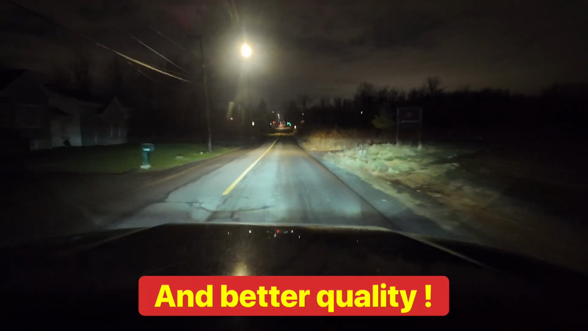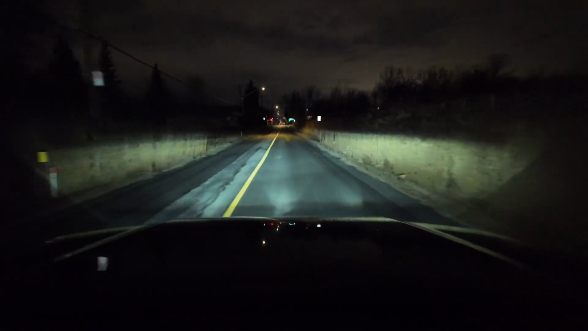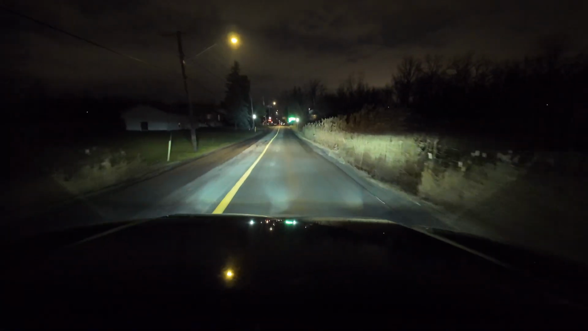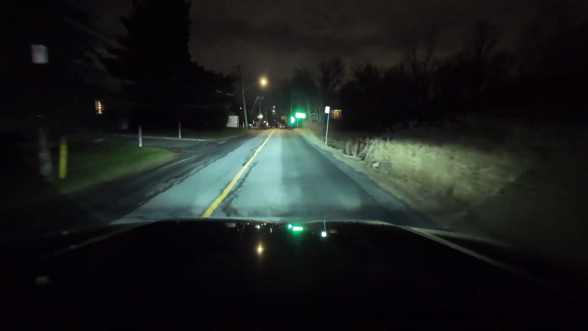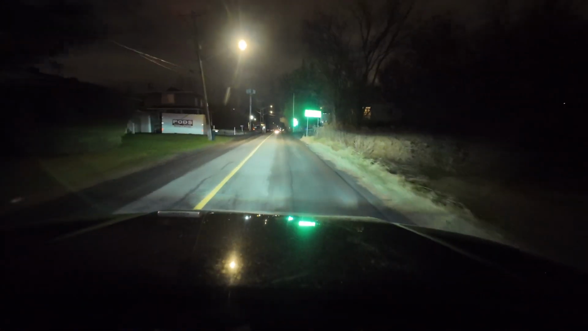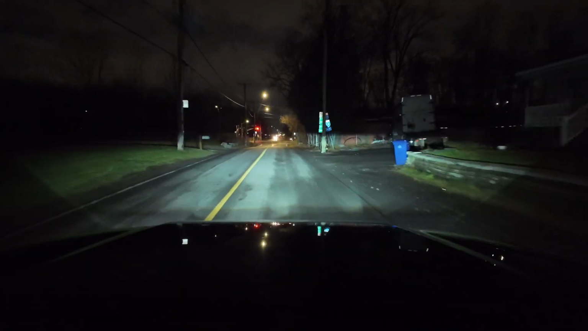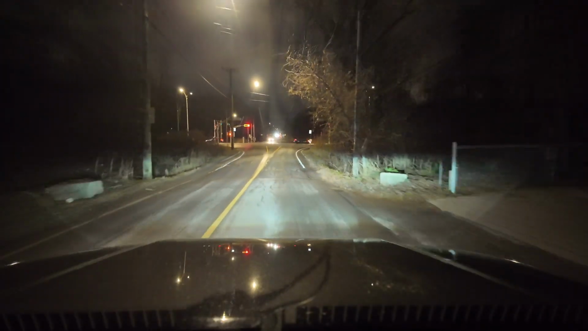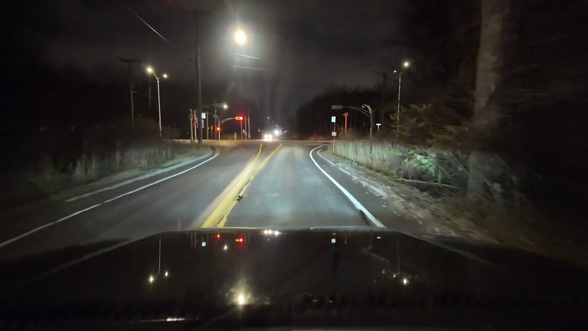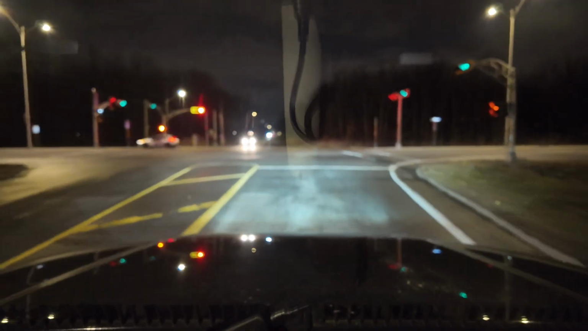We have kind of pitch dark right now. It's all illuminated. That's high beam, low beam, high beam, low beam, high beam. That's freaking amazing. Low beam. So I'm gonna take the highway for your convenience and go back home to see how this amazing light